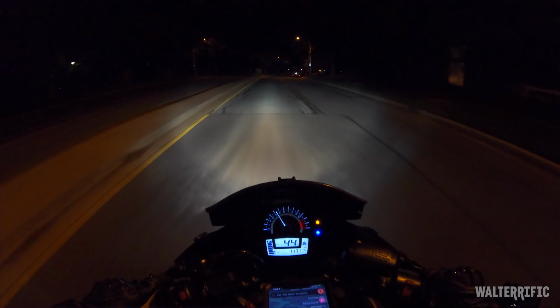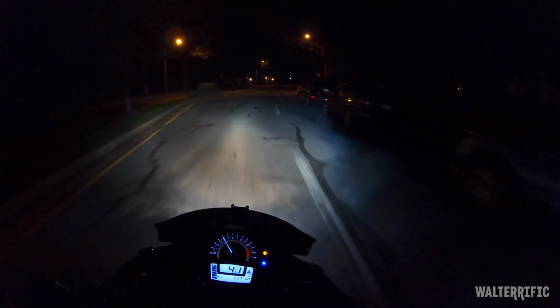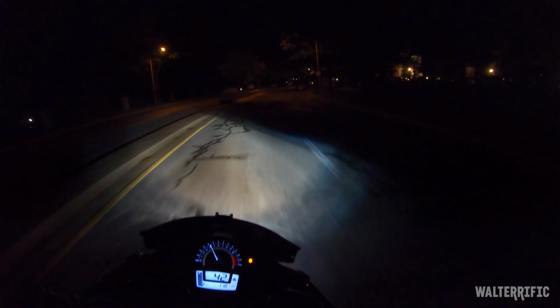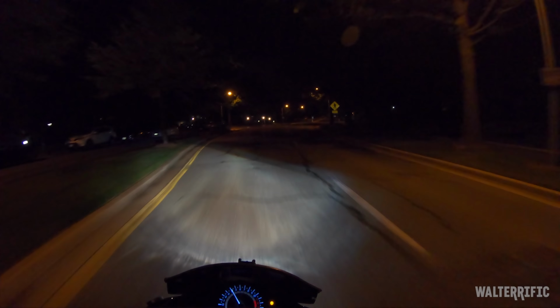Look at that. The trigger turns on my high beams, just like it should. Oh man, the other day when I was riding this, another friend who has a bike just like mine, this generation of the Ninja 650, said something about how you can use a trigger to turn on your high beams. Like, my bike doesn't have it.